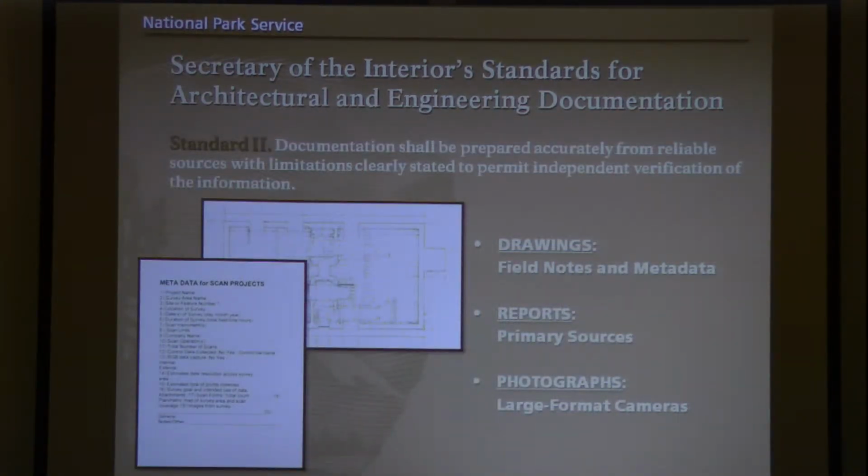Standard 2 states documentation shall be prepared accurately from reliable sources to permit independent verification. This refers to drawings that are based on carefully measured archival field notes or on measurements taken digitally with device parameters clearly noted on archival metadata forms, reports that are based on primary sources, and photographs taken with large format view cameras.